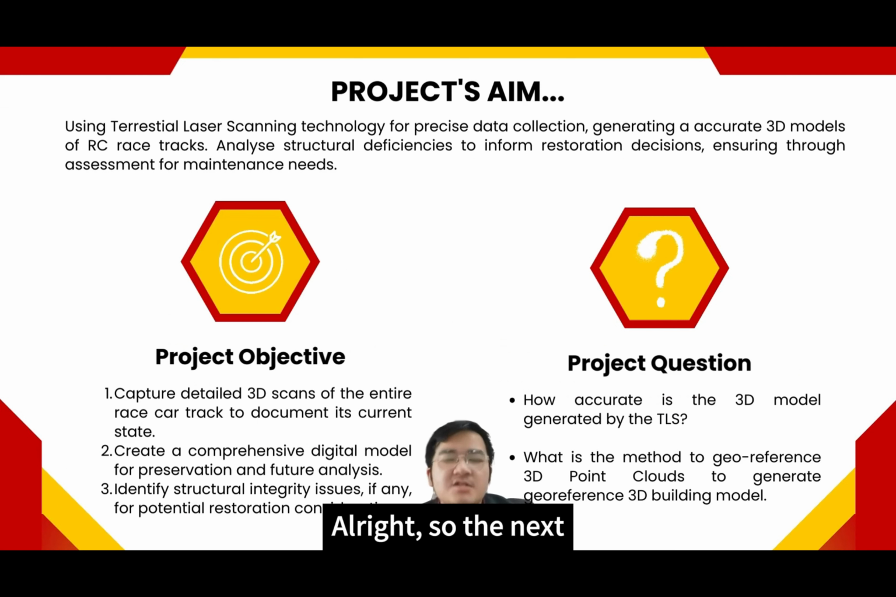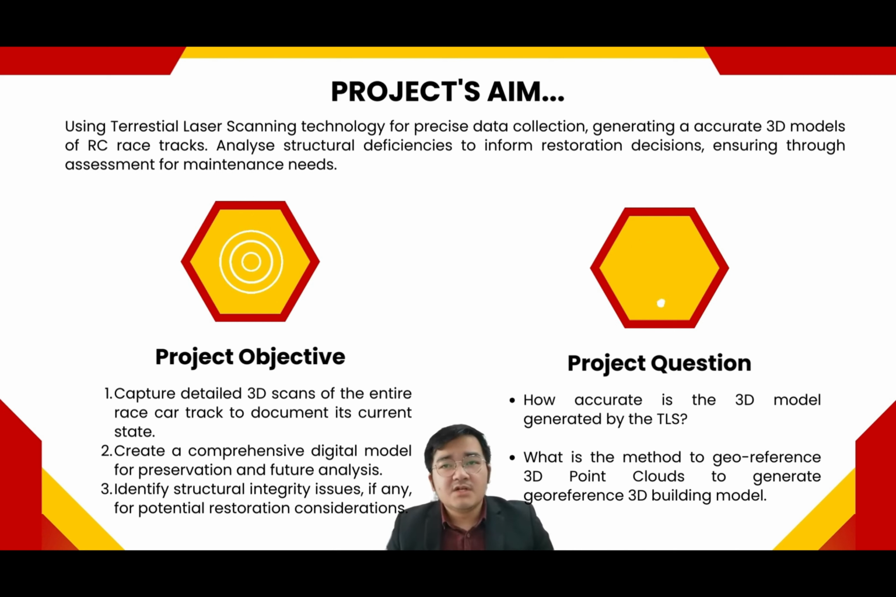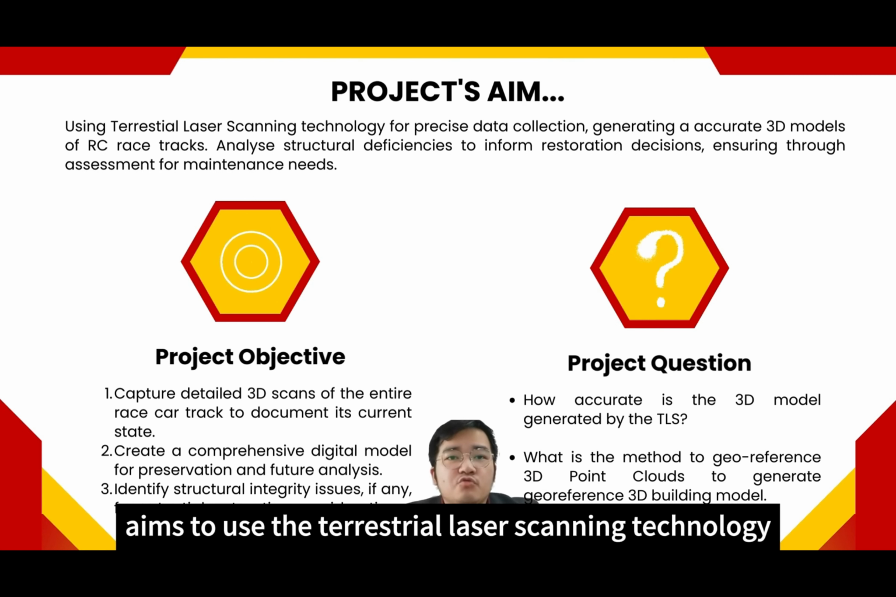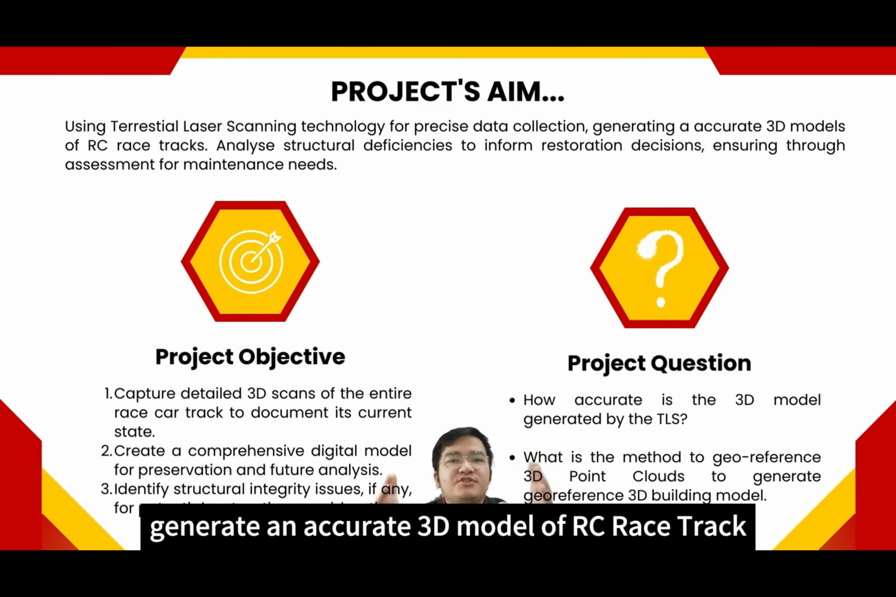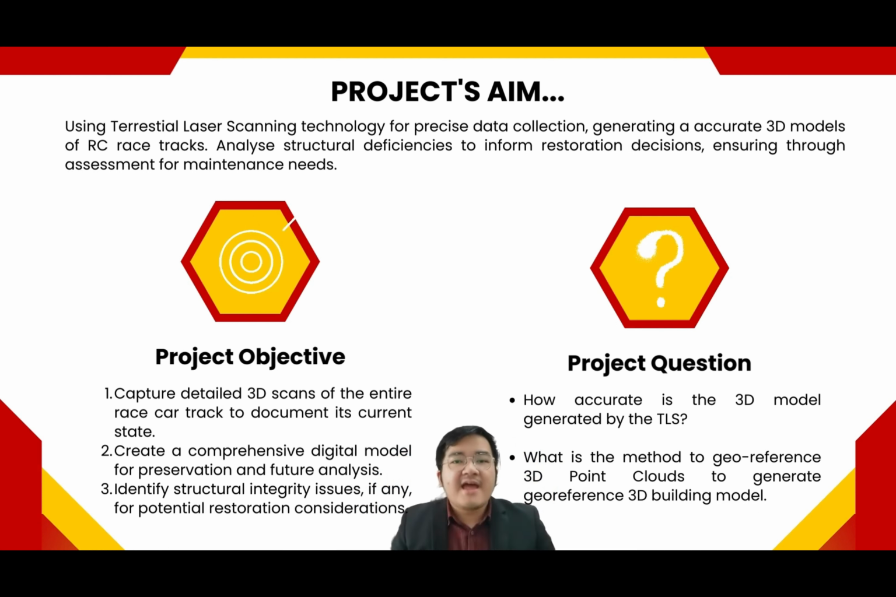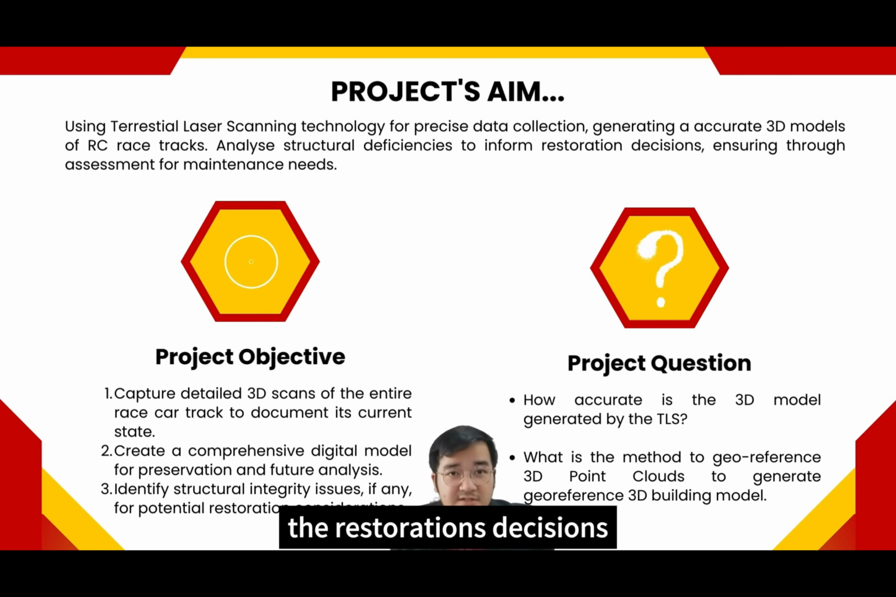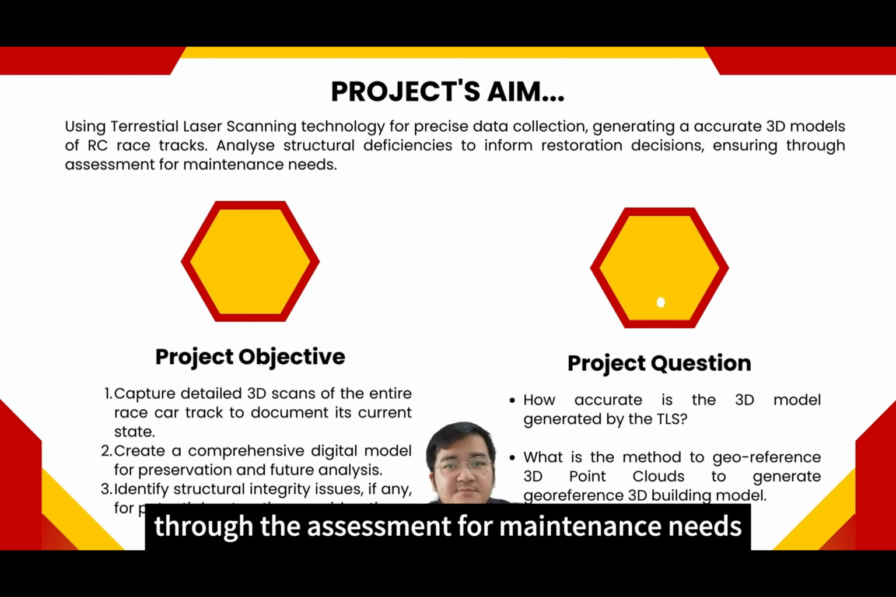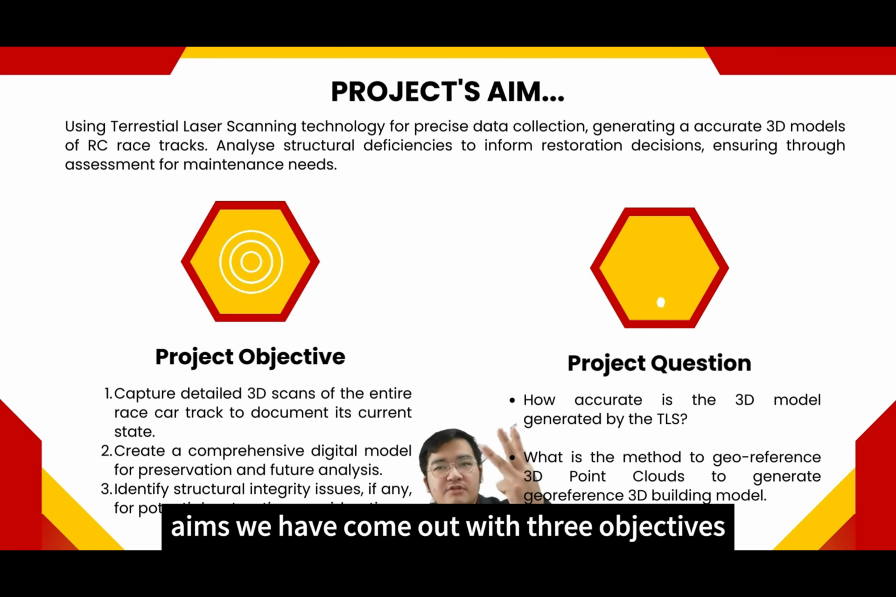Alright, next we will further discuss the aims and objectives of our study. This project aims to use terrestrial laser scanning technology for precise data collection, generate an accurate 3D model of the RC racetrack, and analyze the structural deficiencies to inform restoration decisions, ensuring a thorough assessment of maintenance needs. In order to achieve these aims, we have come up with 3 objectives.